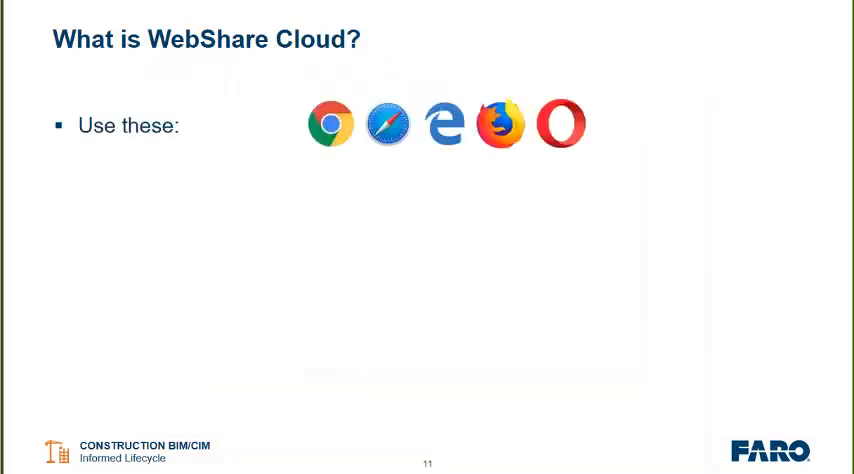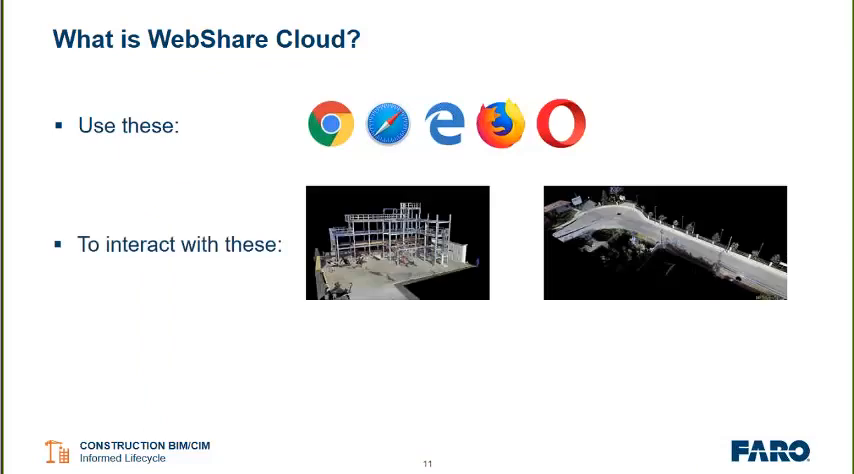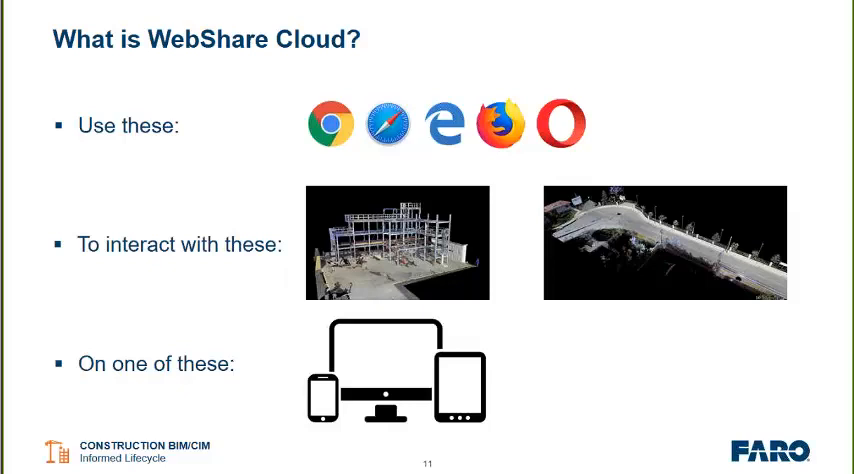You can use pretty much any browser to interact with just about any point cloud on just about any internet-connected device. So that means smartphones and tablets, laptops and PCs. So you can see we have a very, very easy way to access the information from a scanner with just about any device by using WebShare Cloud.